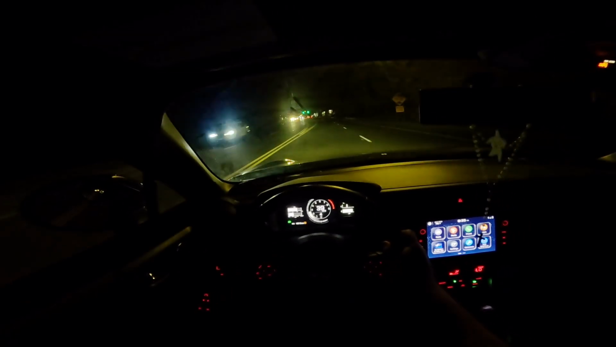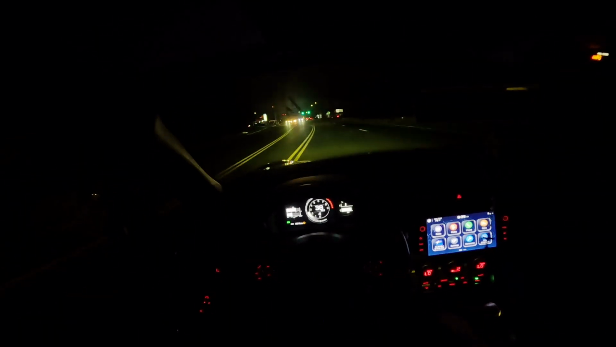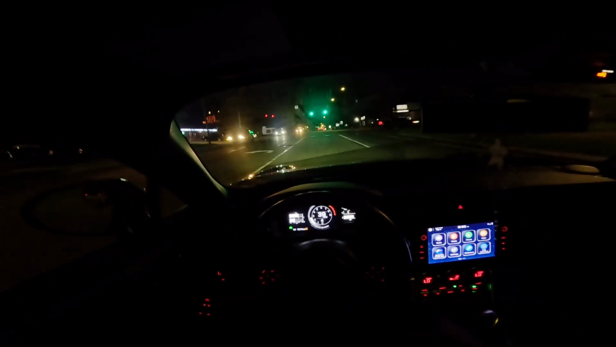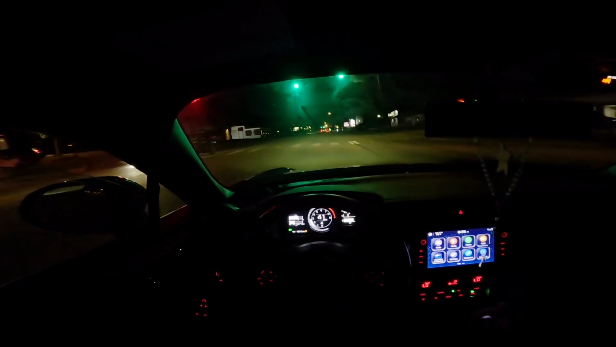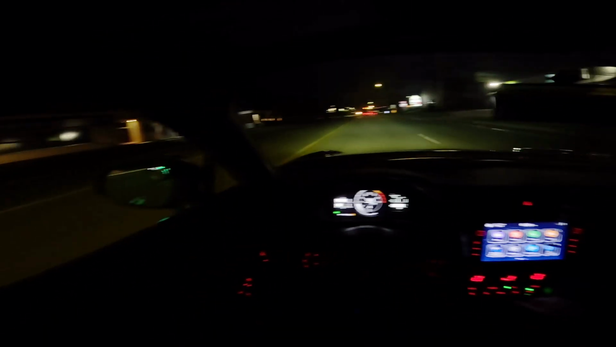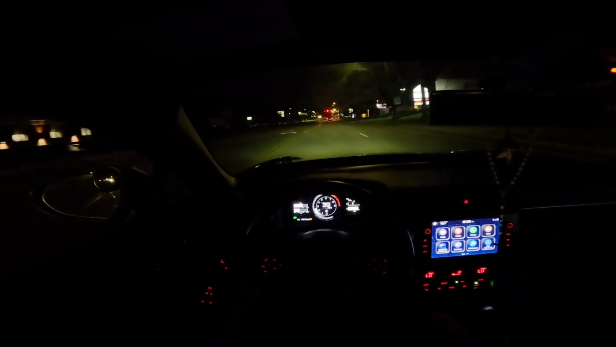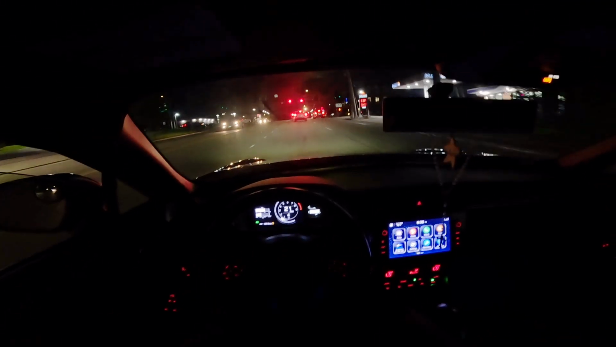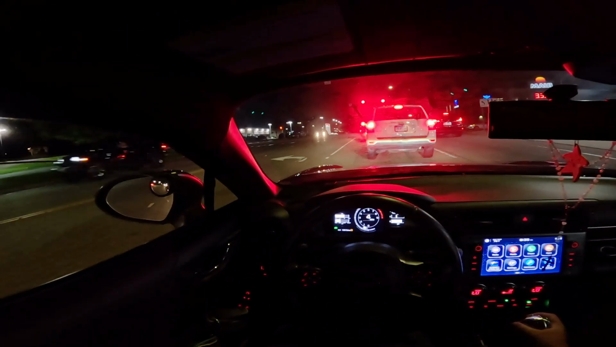Kind of had a little scare right there. I saw a cop pull out, kind of do a U-turn in the parking lot. Sketchy. But yeah, back here, just doing a little calm POV, little nighttime drive to the gym.